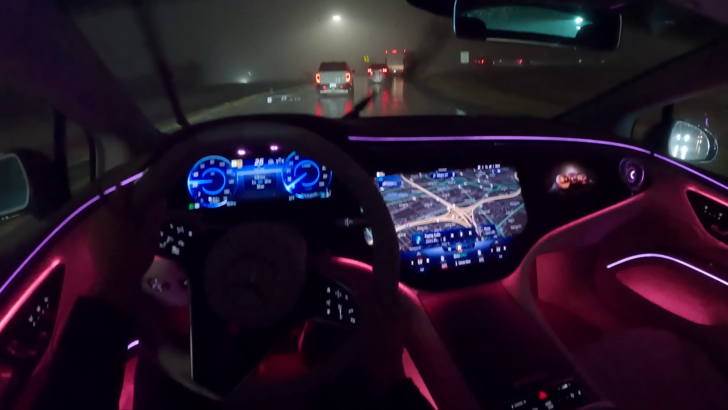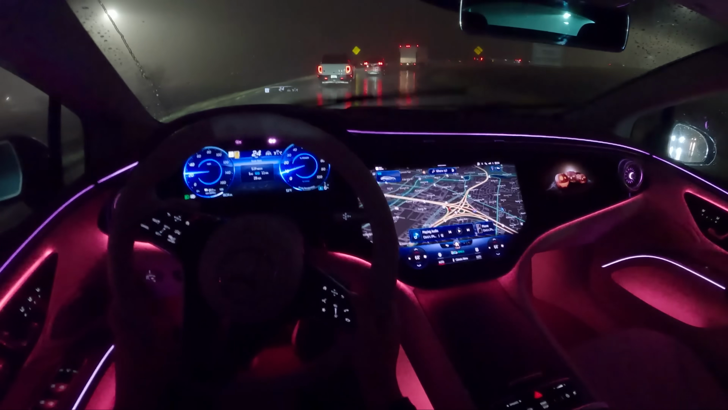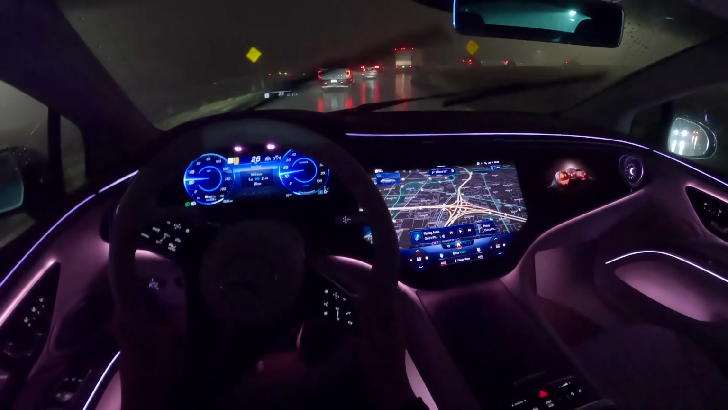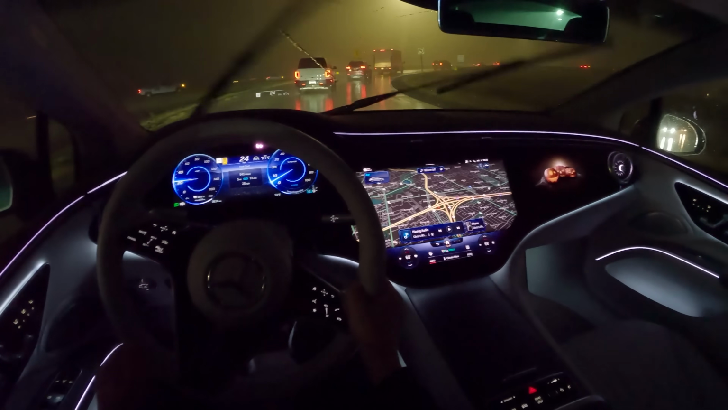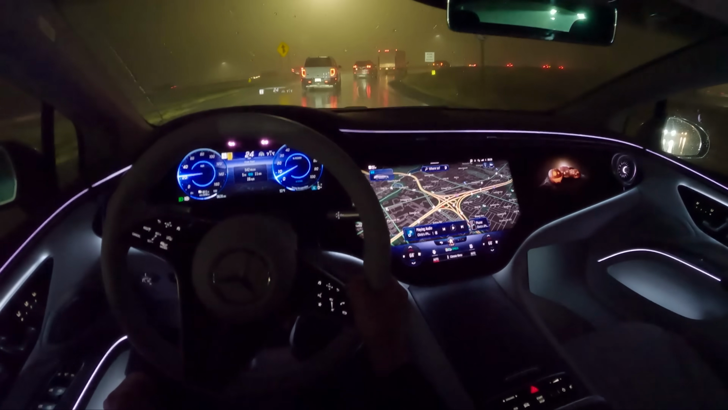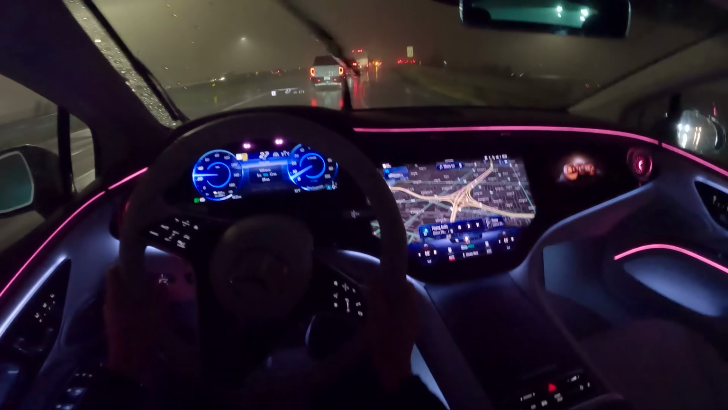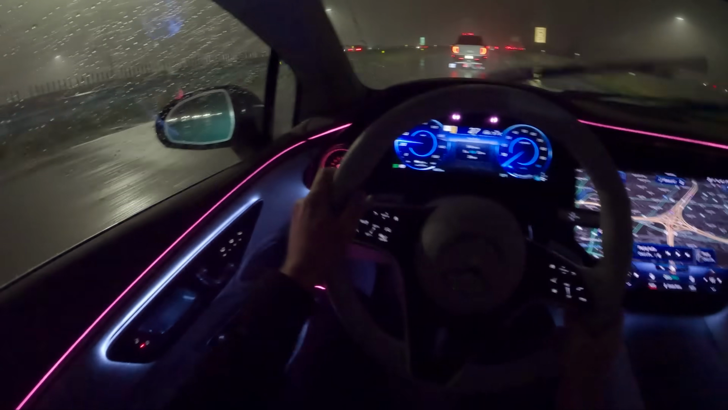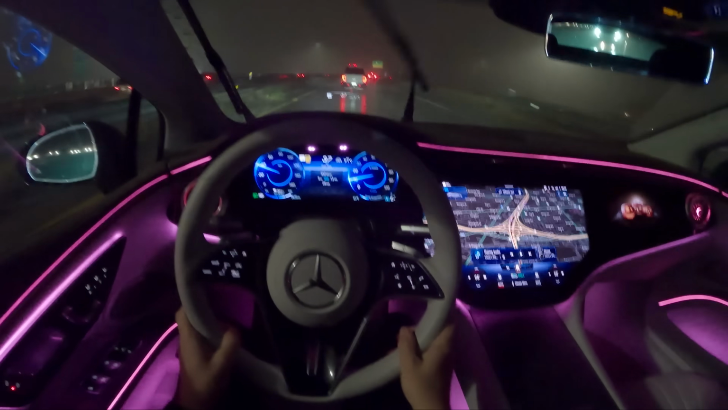I kind of hate to keep harping on it, but this brake pedal is so weird and so disconcerting to push. I do not have a lot of confidence in this braking system at all, and given the amount of power that this EQS has, it's a little bit sketchy coming down from speed, even at just normal speeds in this thing. The brake pedal, the braking system, the feel of it all doesn't feel production ready in this EQS, and that is one of my biggest disappointments with this car.